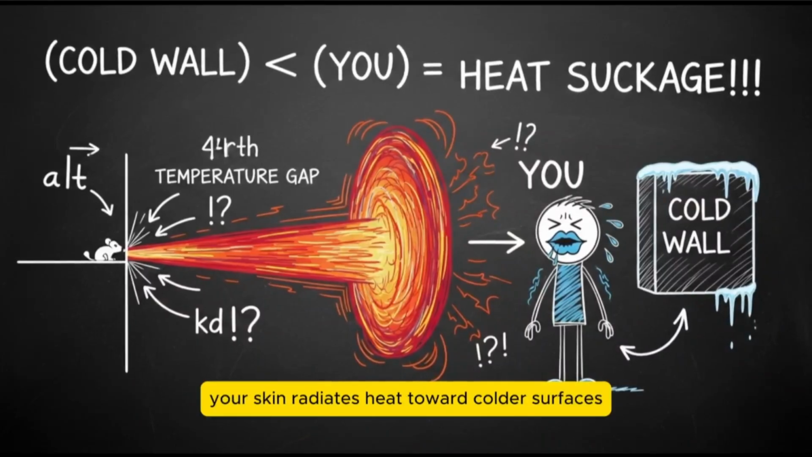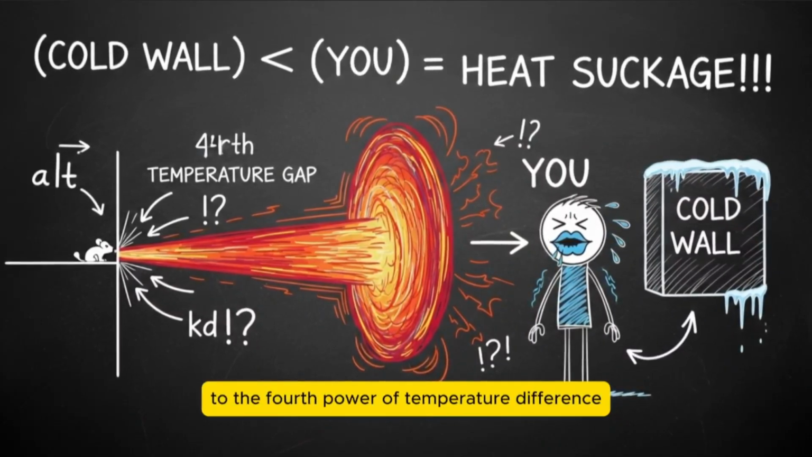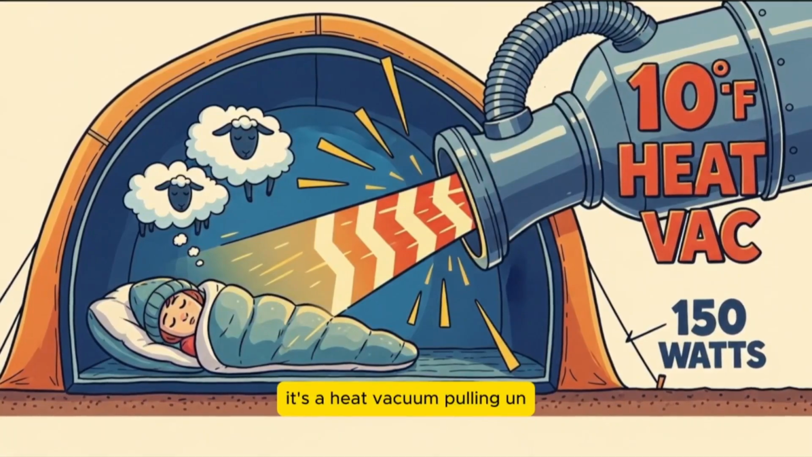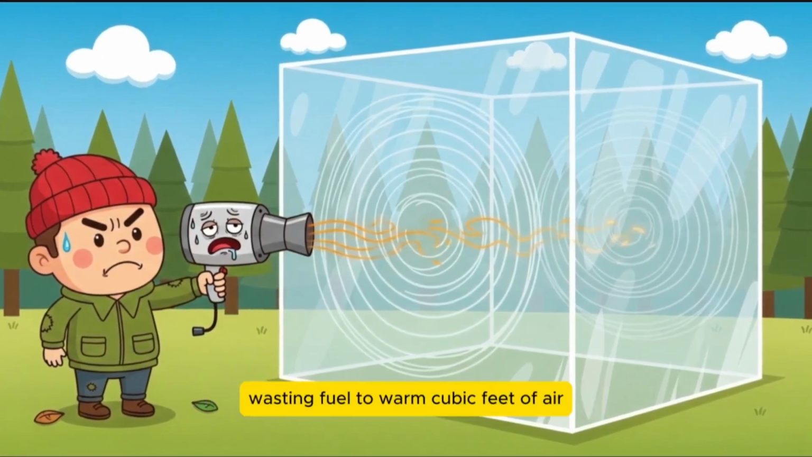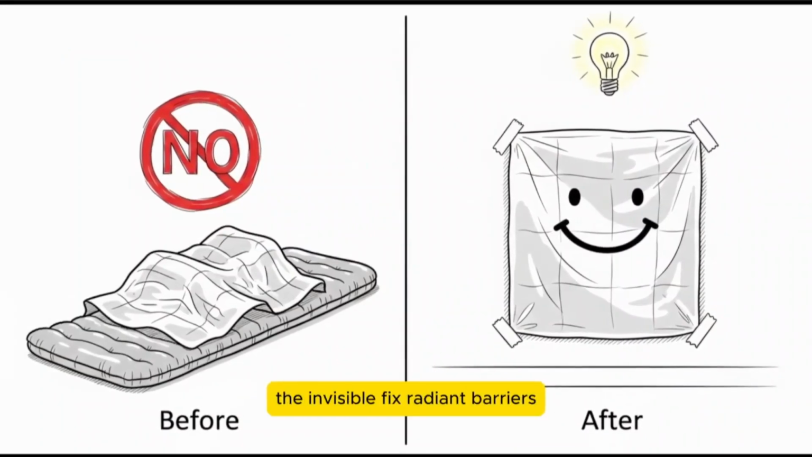Why? Your skin radiates heat toward colder surfaces at a rate proportional to the 4th power of temperature difference. That tent wall at 10 degrees Fahrenheit isn't neutral. It's a heat vacuum pulling 50 watts of radiant energy from your body while you sleep. Most campers fight this by cranking heaters, wasting fuel to warm cubic feet of air. The invisible fix? Radiant barriers.